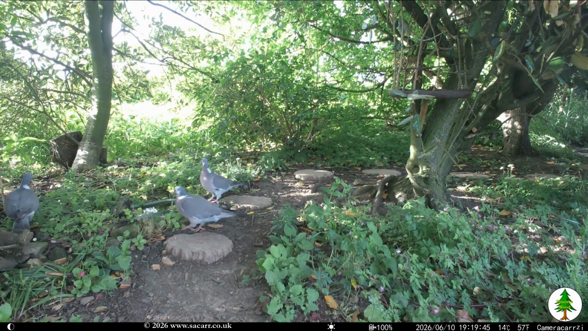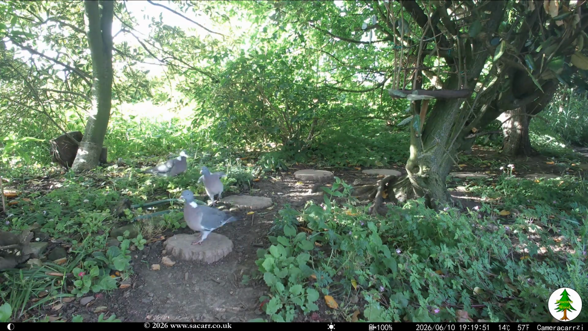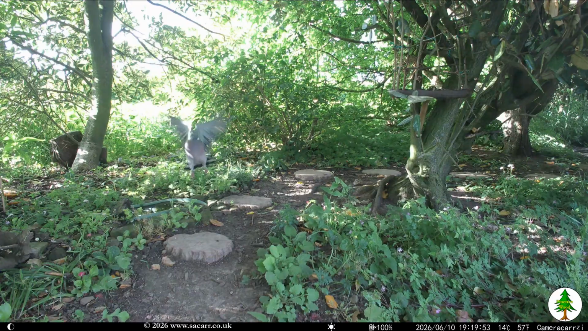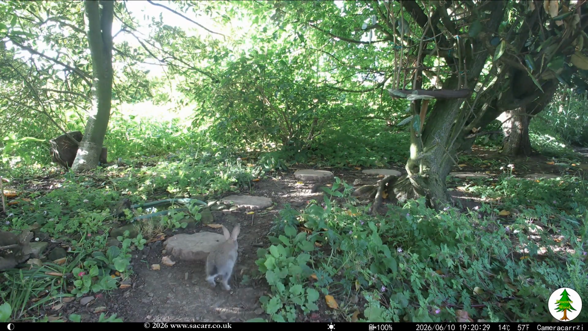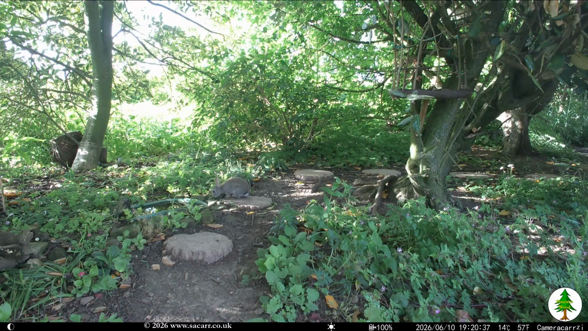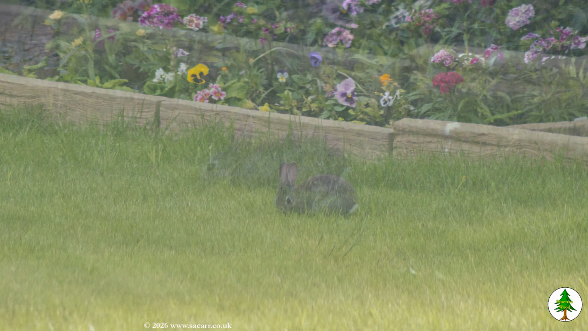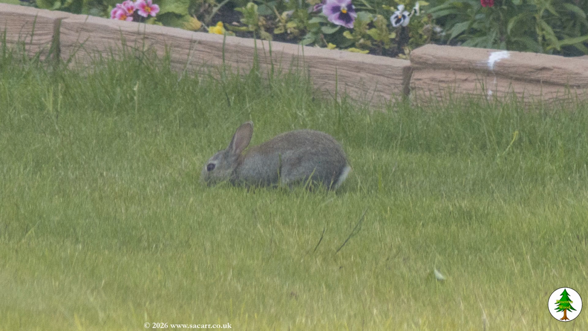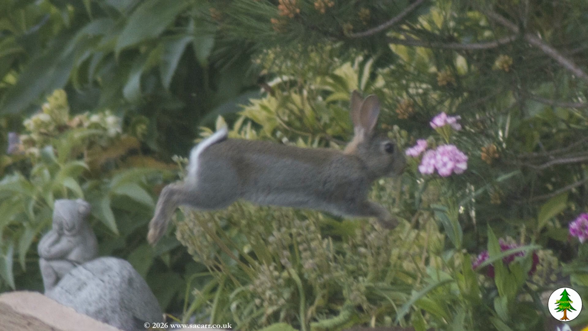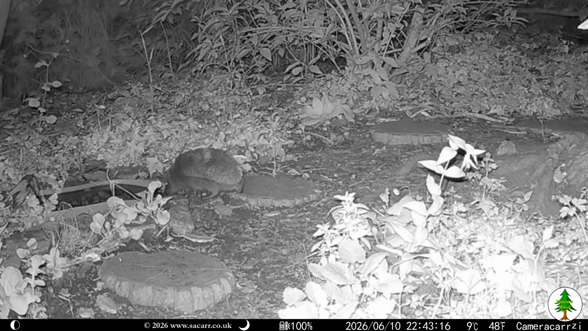The 10th was quiet until 3 pigeons visited that evening. They were chased away by the young rabbit. Around 10 minutes later, I spotted the rabbit on the lawn and grabbed some DSLR pictures. Late evening, Holly the hedgehog came to the pond for a drink.